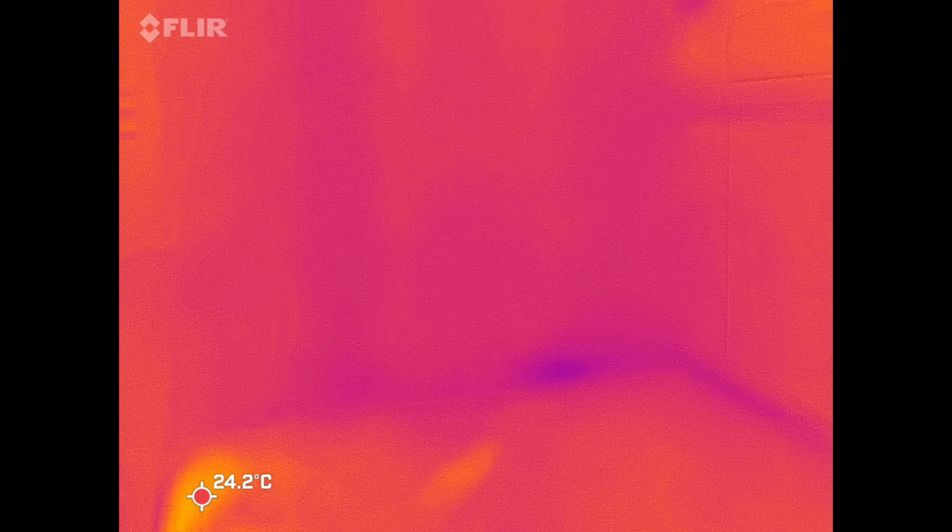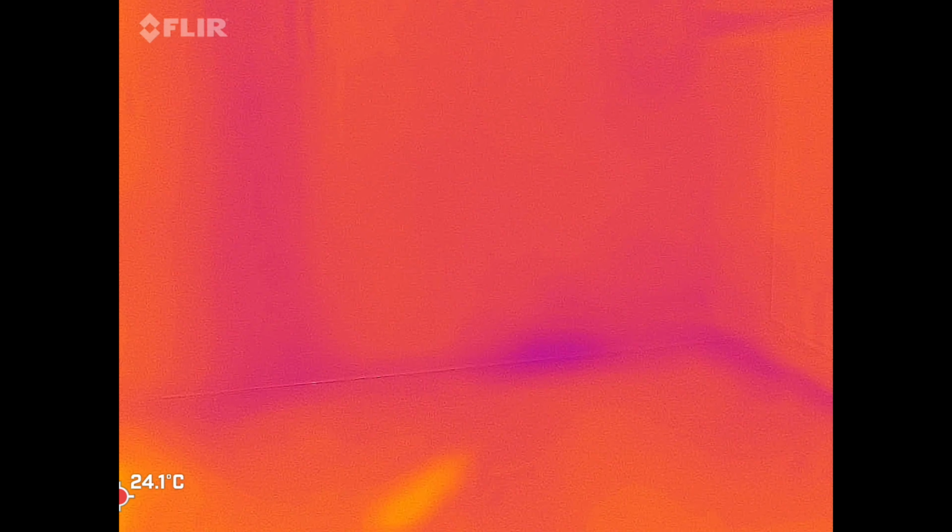400 west on top of the jaw. There is definitely water damage. It's right there. You see the purple mark right here. Then we're gonna go up chasing it.